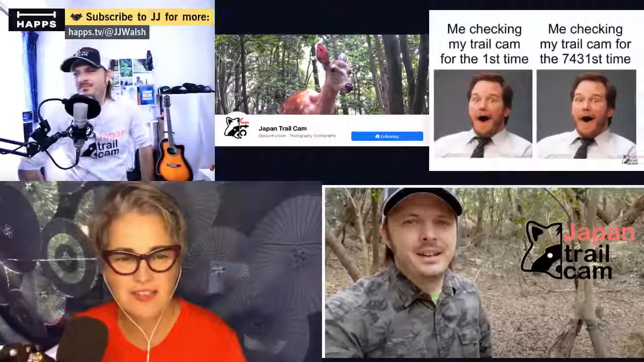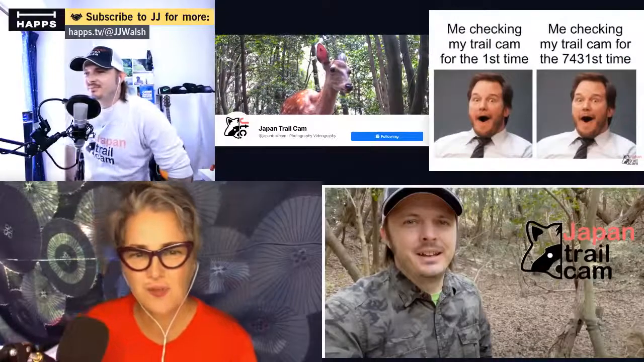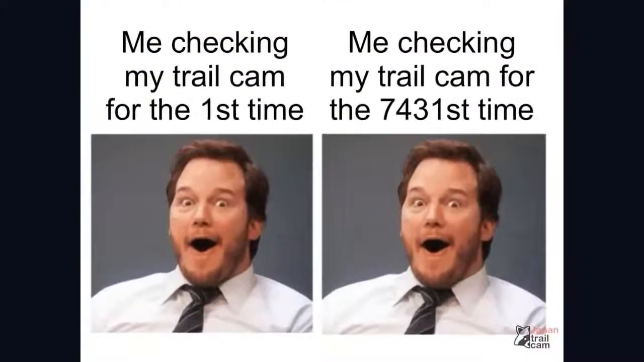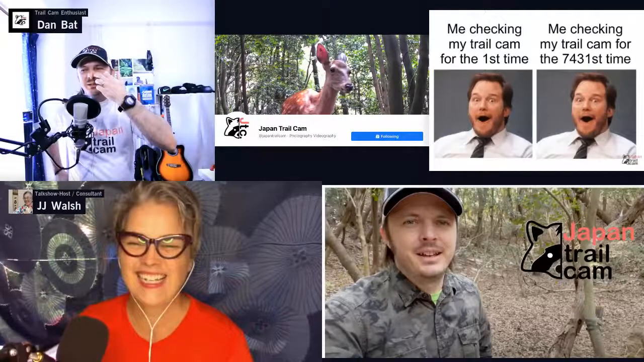That's great. I love this picture that you shared on your social media. Me checking my trail cam for the first time, me checking my trail cam for the 7,431st time. Yeah, that was all Wombat. He created that. I love that.